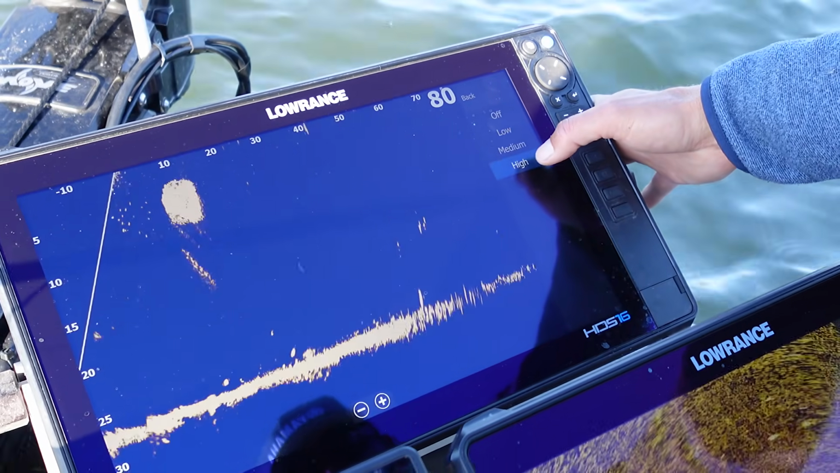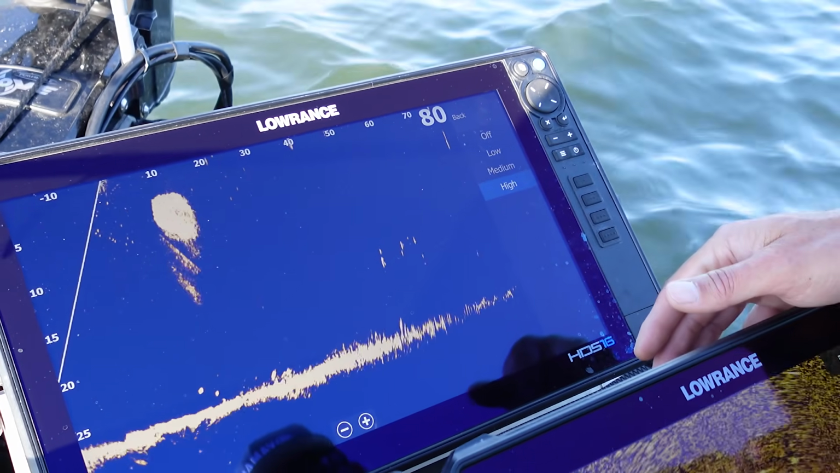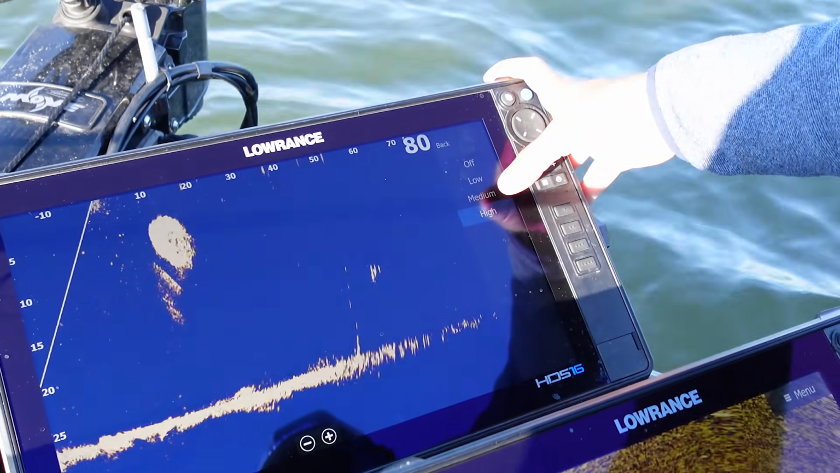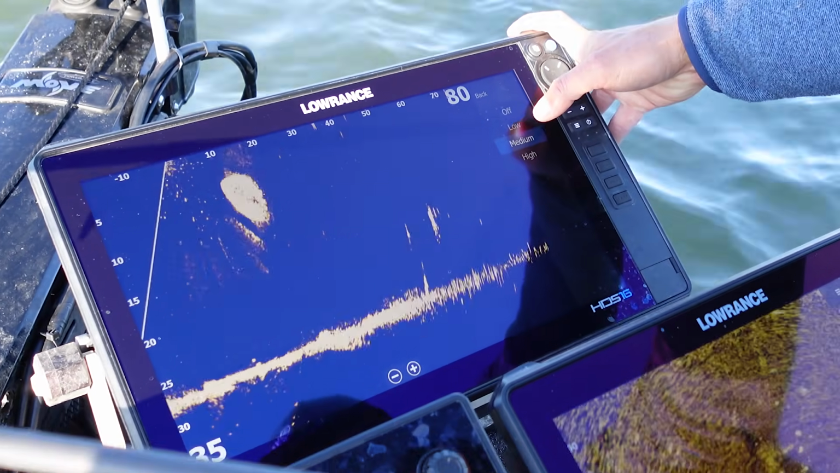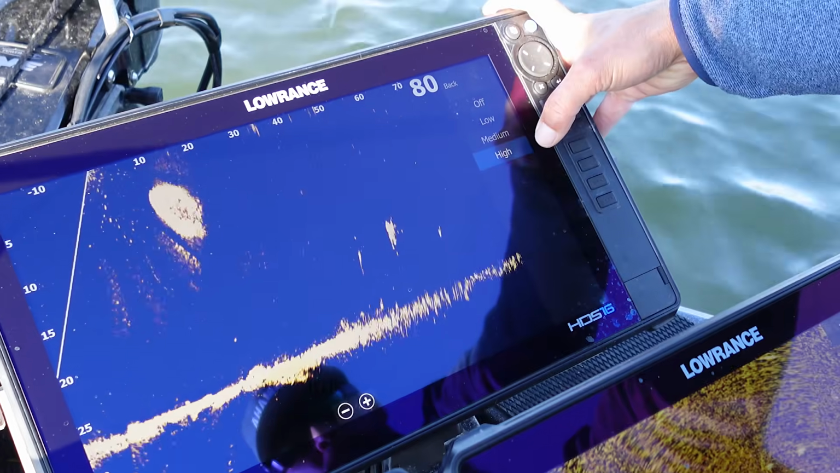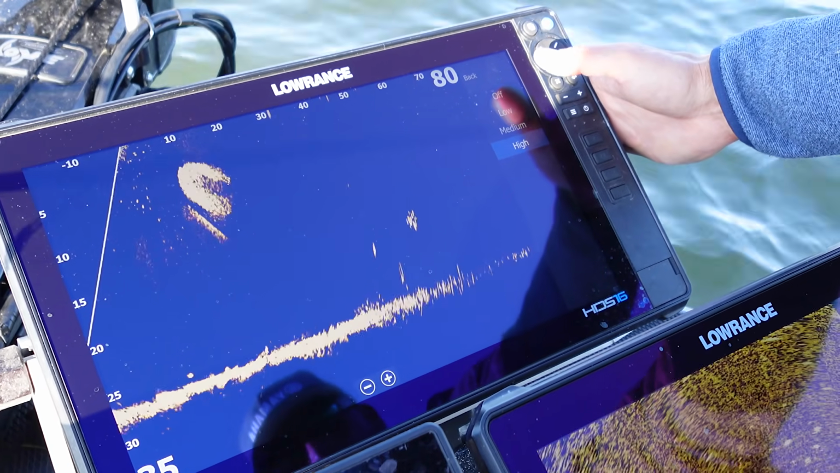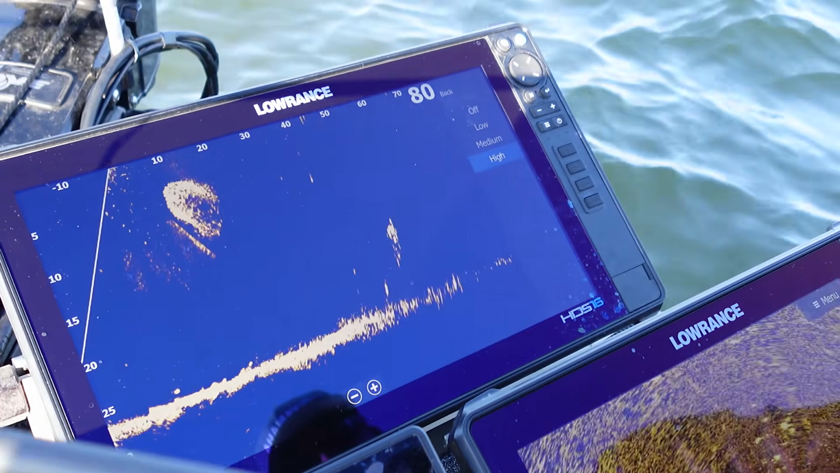So if I turn it on high, you see how much it actually cleans up the screen, but it cleans it up so well that I also can't see my bait quite as well. So you're not gonna be as detailed if you do this. It's almost like turning sensitivity down on 2D. You're gonna have a lot less clutter on the screen, but you're not gonna see as much.